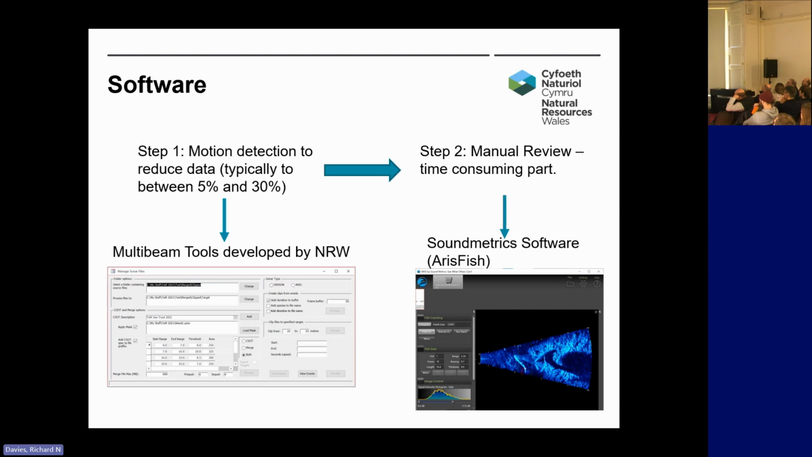It'll take those frames out of those files and stitch them together into a small, concentrated file with just fish activity. That can reduce the data down to between 5 and 30% of the original size, so it can be quite a big help. Then step two is the time-consuming part, where our staff members review the data by watching it, a bit like using the software that Marcus showed you earlier, the Irish Fish software that's freely available and supplied by Soundmetrics with the Irish unit.